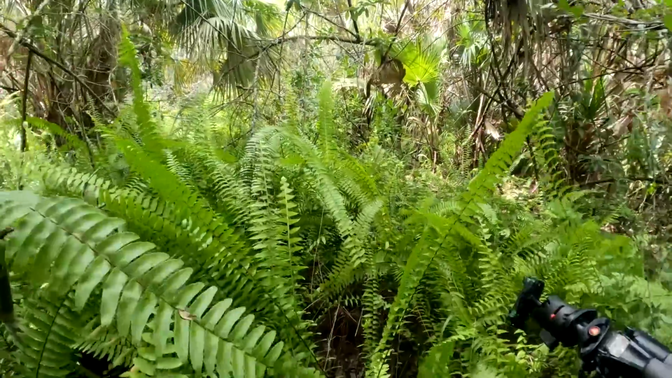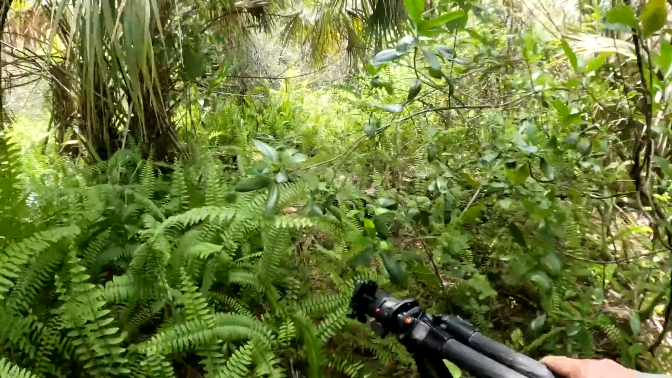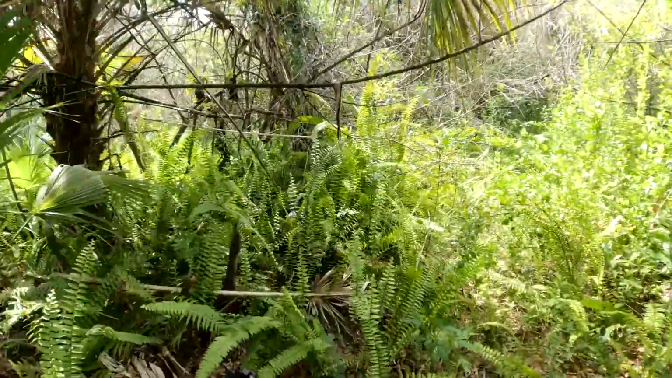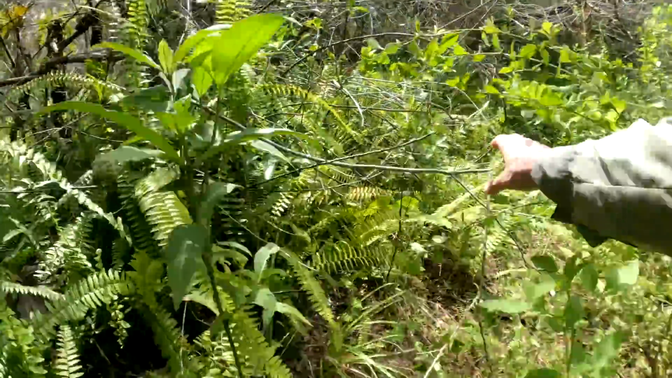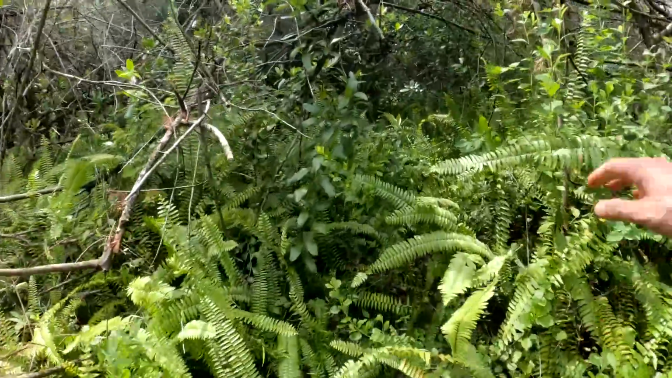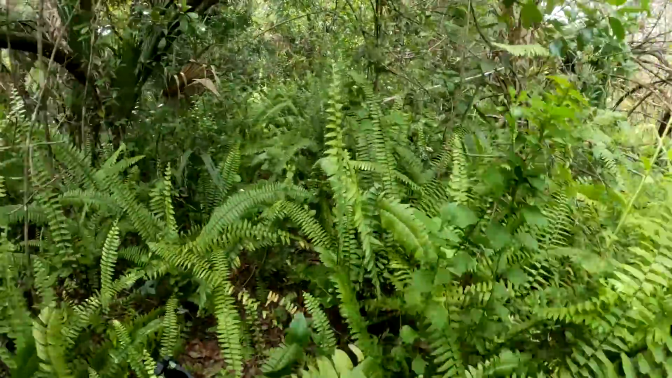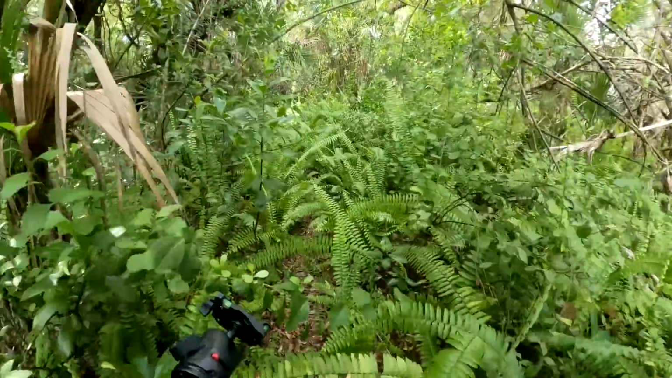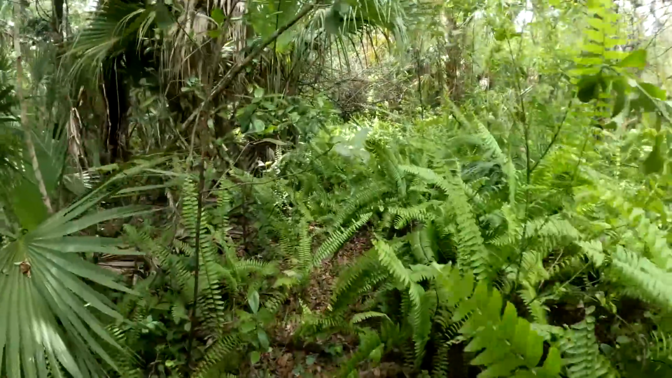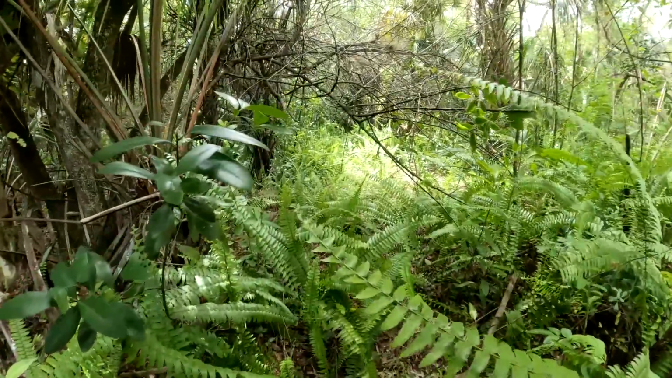Whew. Brokeback Trail. You can see it doesn't get a lot of activity. It's thick in here with the ferns. Last time I was in here, I had to break a lot of these branches just to create a path through here, so I'm hoping that these critters are still coming through here, but this is where we always get a lot of bears, panthers, bobcats, some deer. This is probably my favorite trail camera spot.